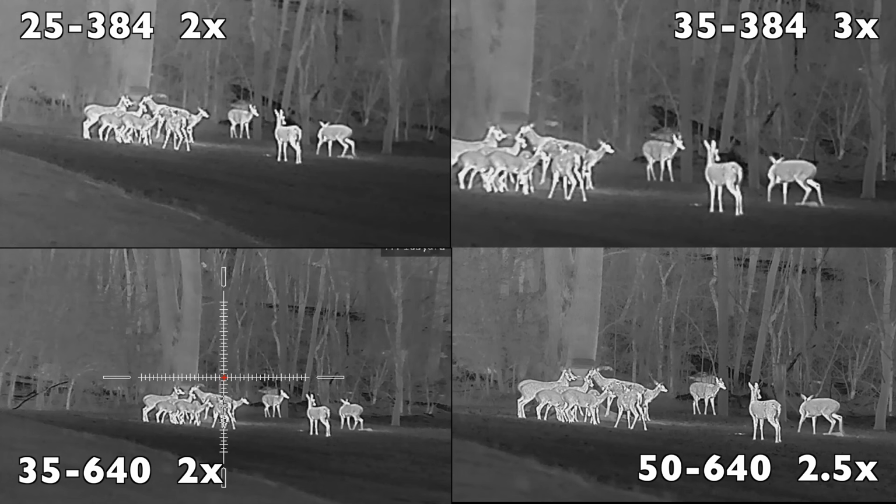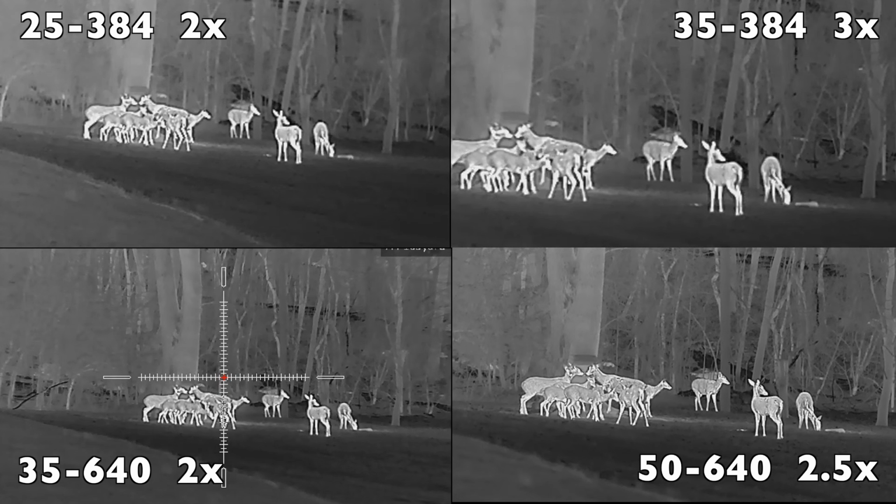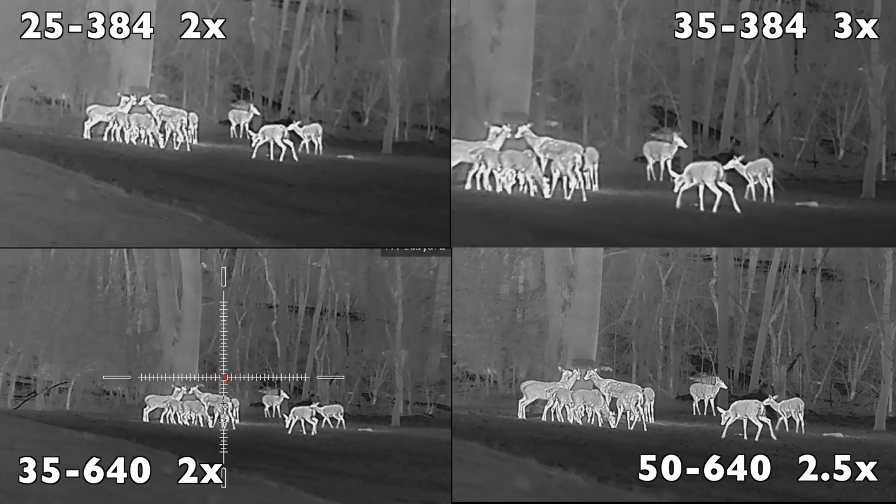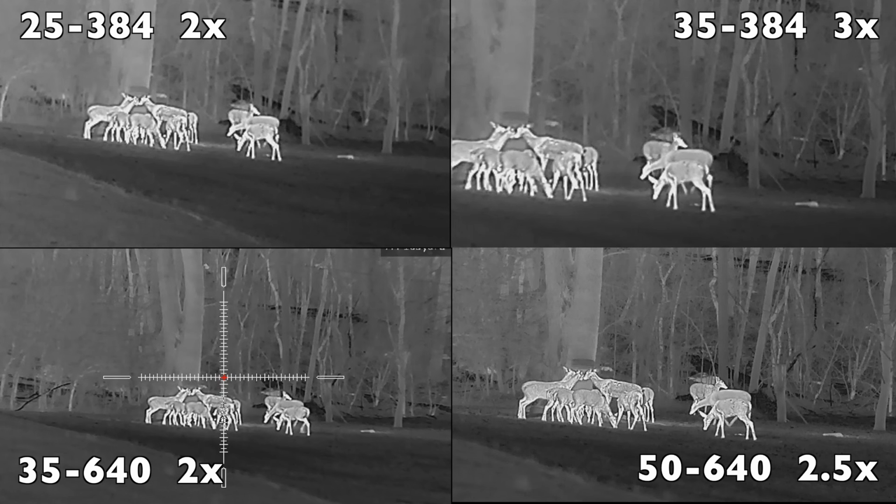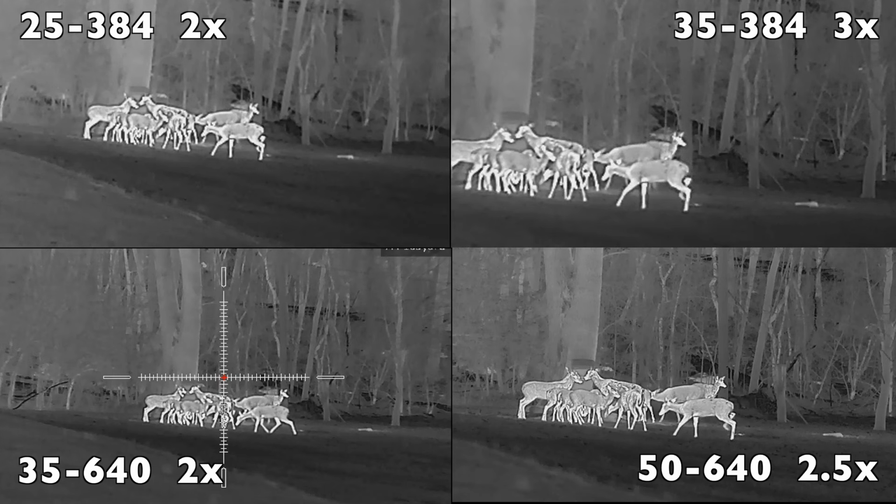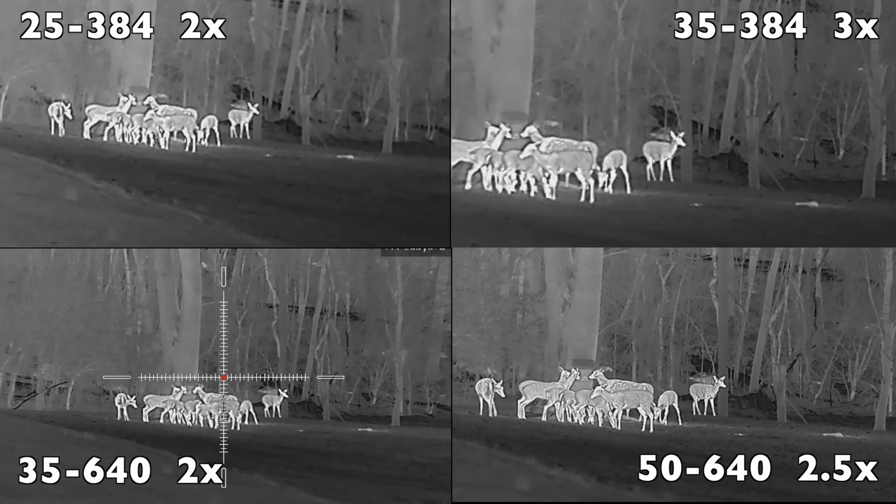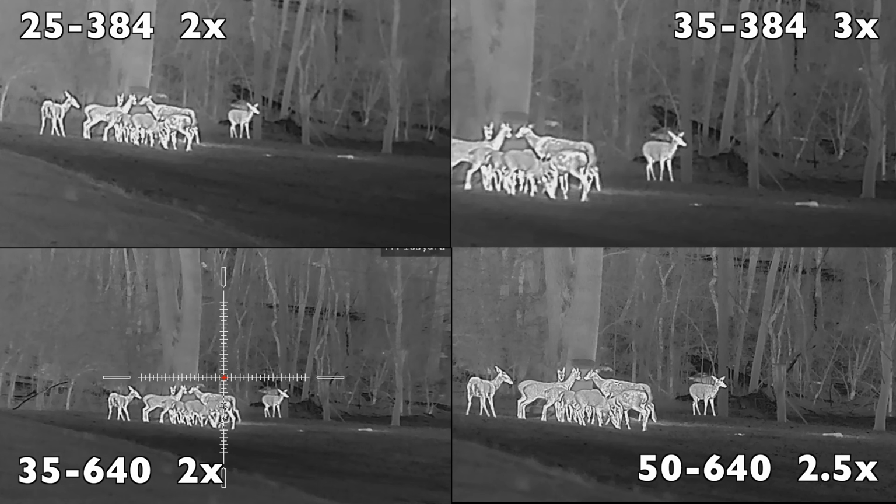First off, let me just say that all these models have absolutely amazing image quality in general, and there's a definite difference over the older model Rattler. AGM continues to impress with the image quality, and while they're all stunning, let me just say right now that the 50-640 model, or the top of the lineup, is nothing short of breathtaking.